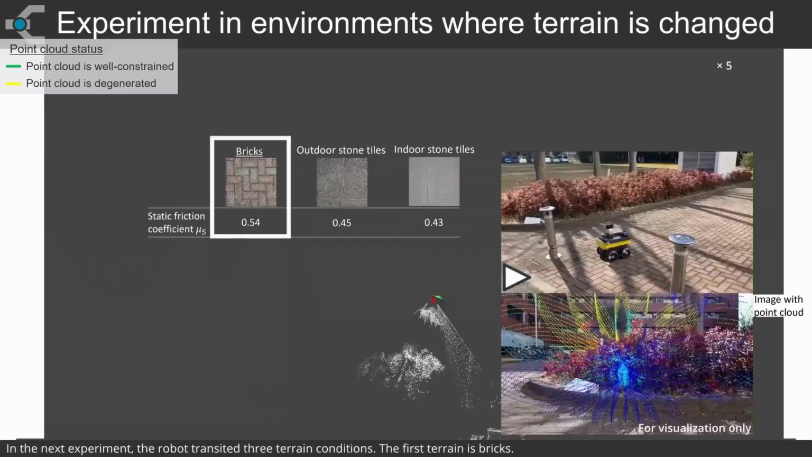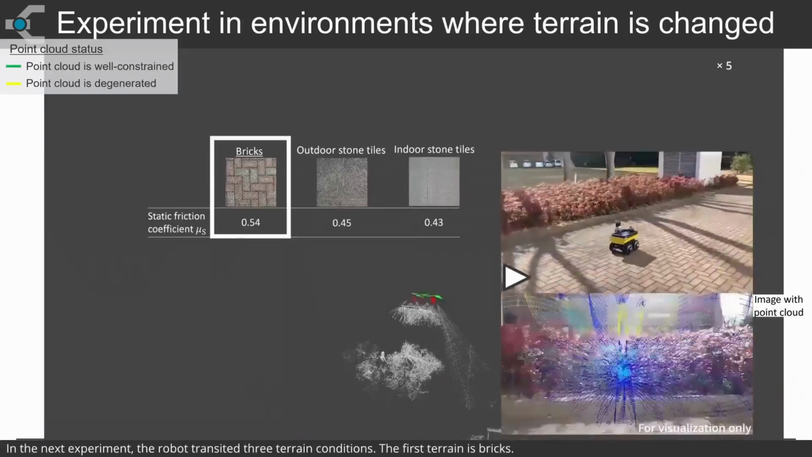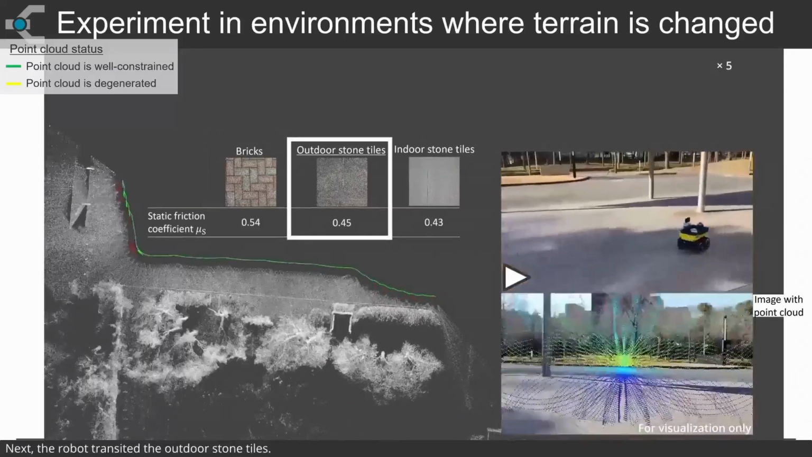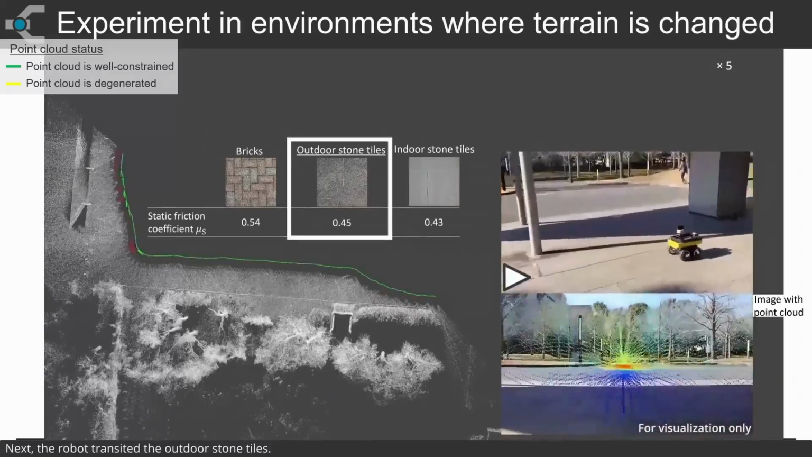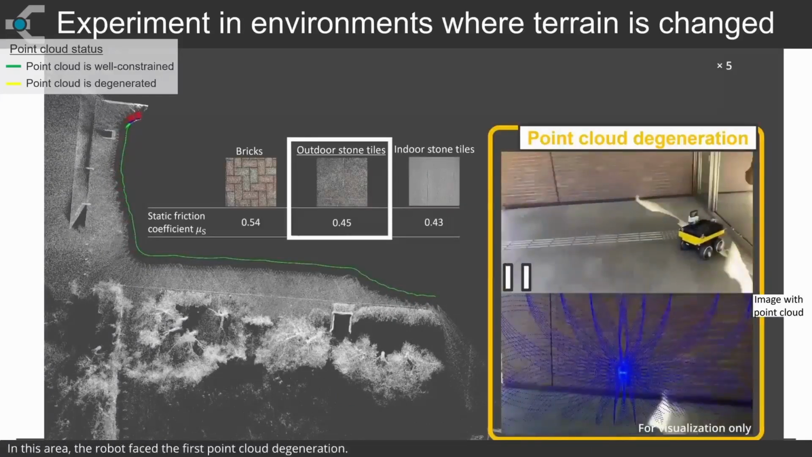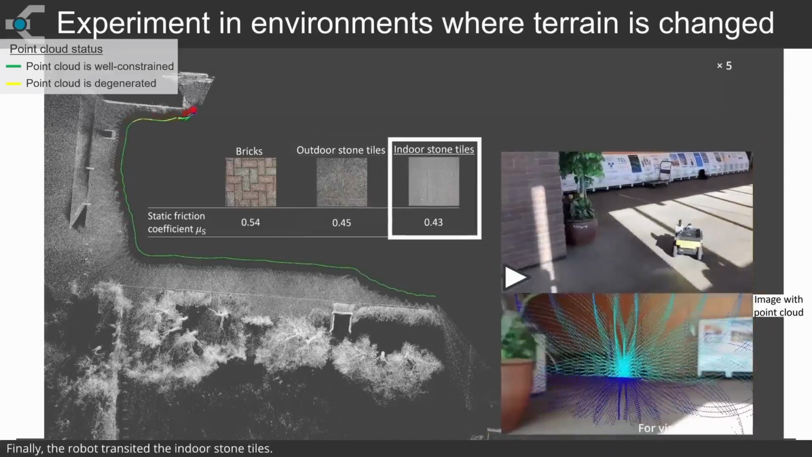In the next experiment, the robot transited 3 terrain conditions. The first terrain is bricks. Next, the robot transited the outdoor stone tiles. In this area, the robot faced the first point cloud degeneration. Finally, the robot transited the indoor stone tiles.